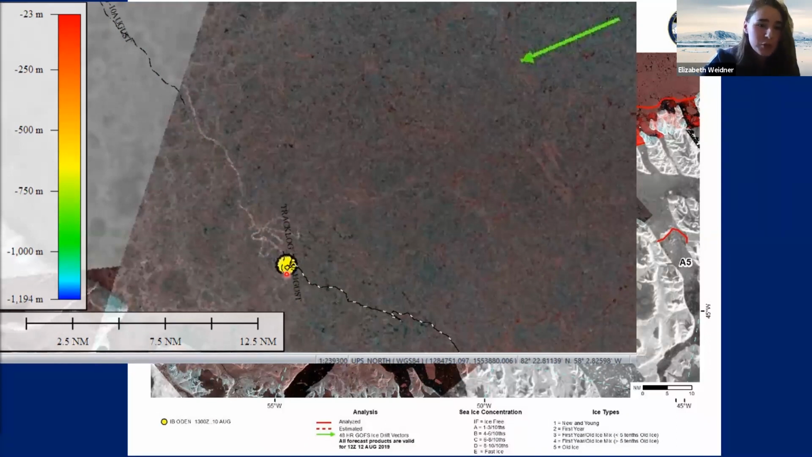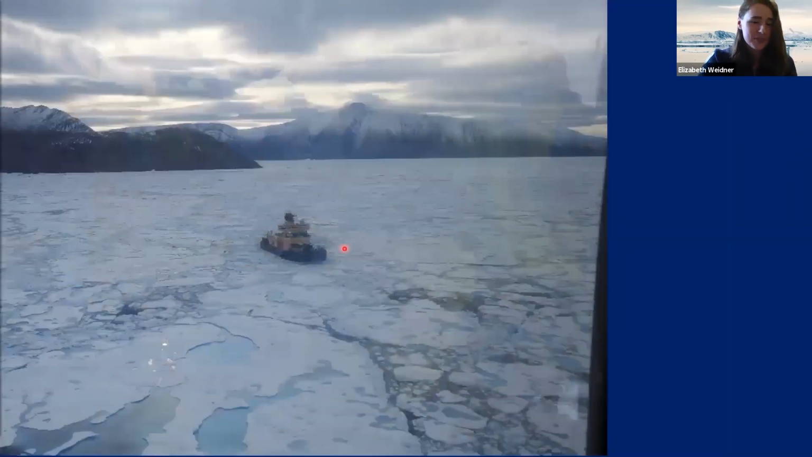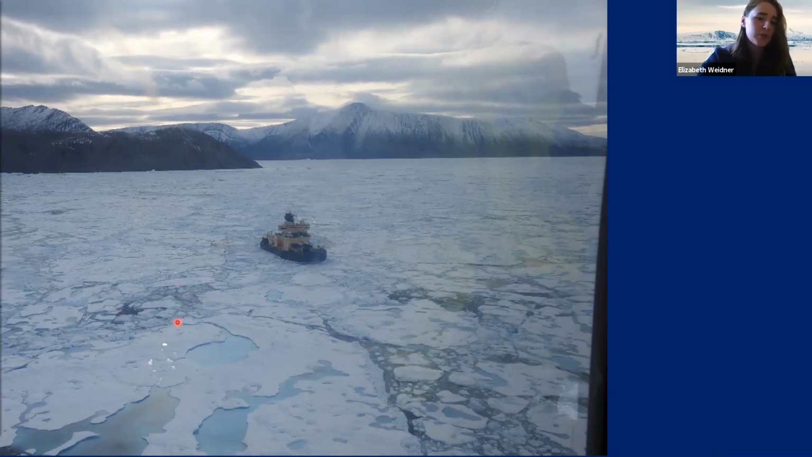And if we zoom in just a little bit closer and we turn off the yellow dot, we can actually see Oden in the satellite data. It's about 12 pixels in the satellite data. And for reference, this is what it looks like from a helicopter. So we see Oden, we see multi-year sea ice here. You can kind of tell because it's a little bit dirty. But we also see not open water, but pathways through the ice. And these were the kind of pathways that we followed to make it to Sherard Osborn Fjord.